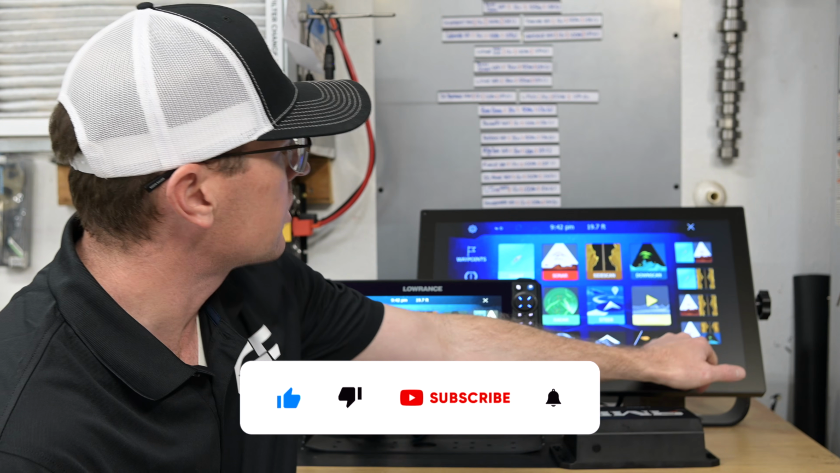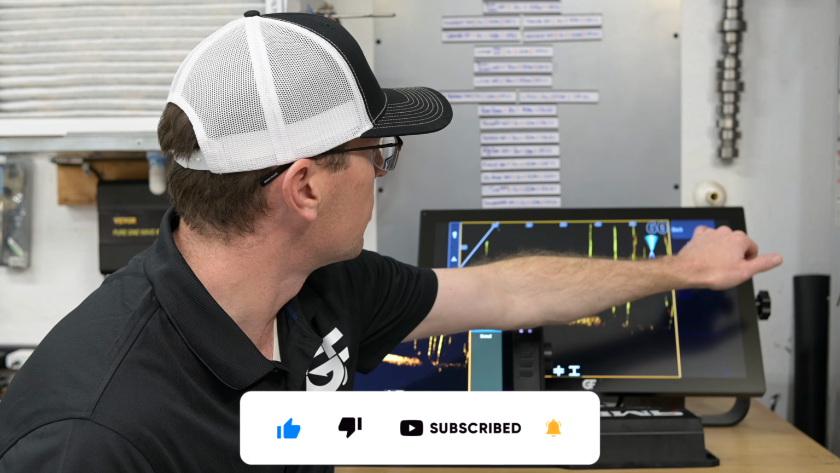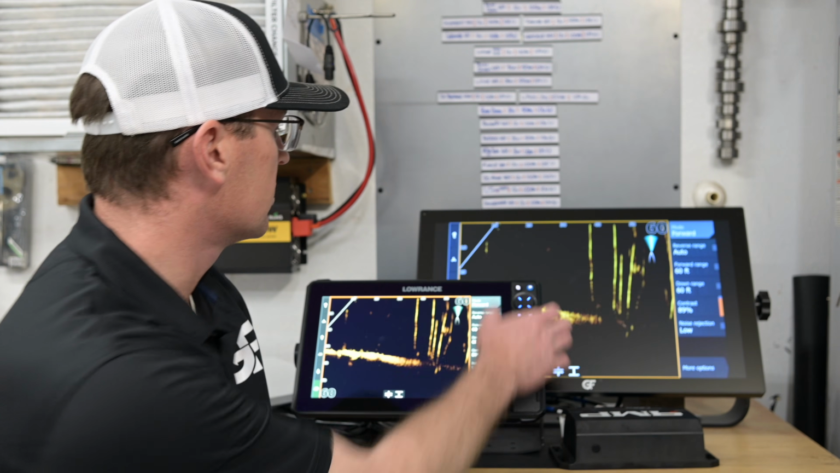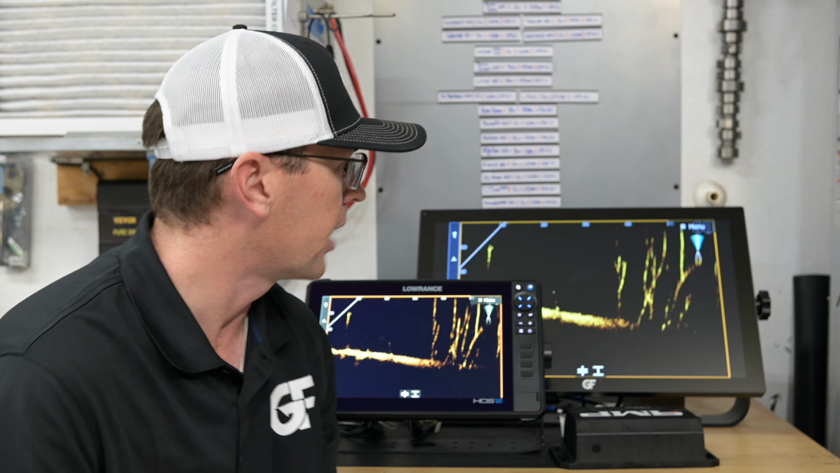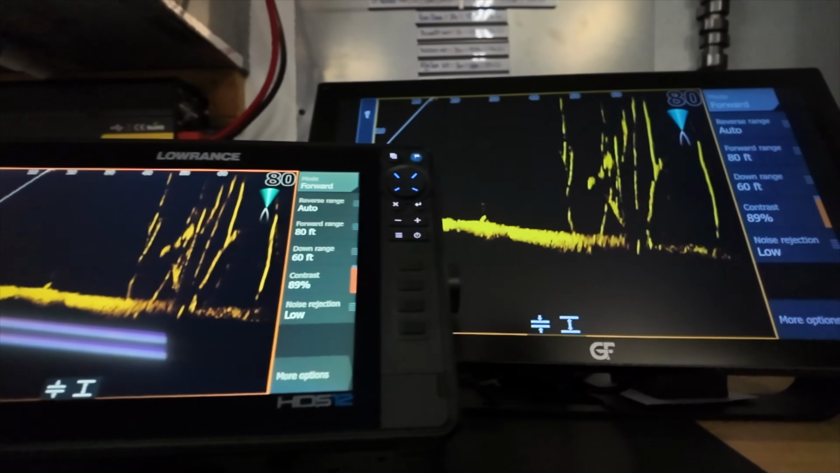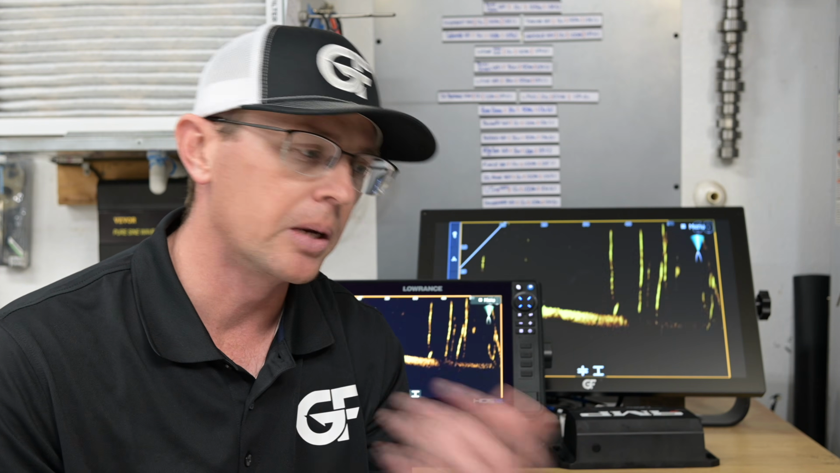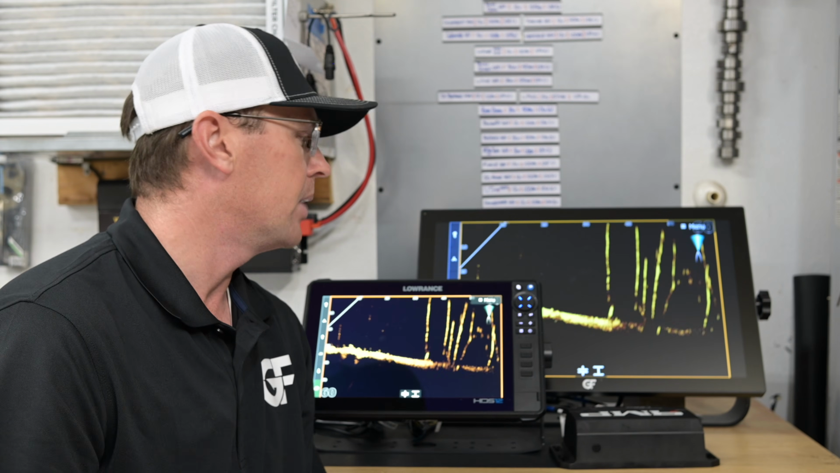So you can see we've got ActiveTarget here. It's in forward mode already, and you can kind of see what we're working with here. So we have the full display here, and this is our ActiveTarget showing, and you can see that it's mirroring left and right. One thing you may notice, not everybody picks up on this pretty quickly, but there is just a slight bit of lag between the two. And let me talk you through that.